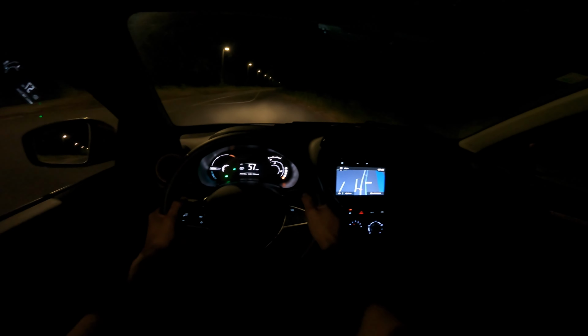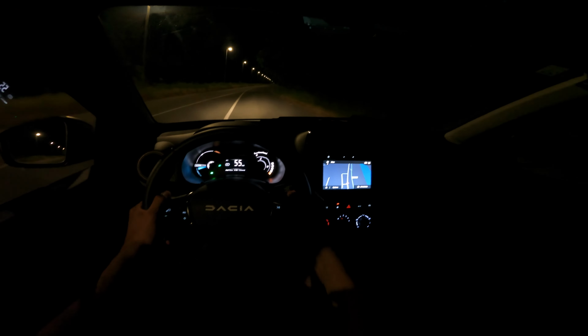Okay, I think actually this is the slowest car 0 to 100 that I actually tested, but let's give it a try. Hopefully there will be no traffic there. So the brakes are actually also very good. I tried to use recuperation on all the cars, but this one's actually not that bad.